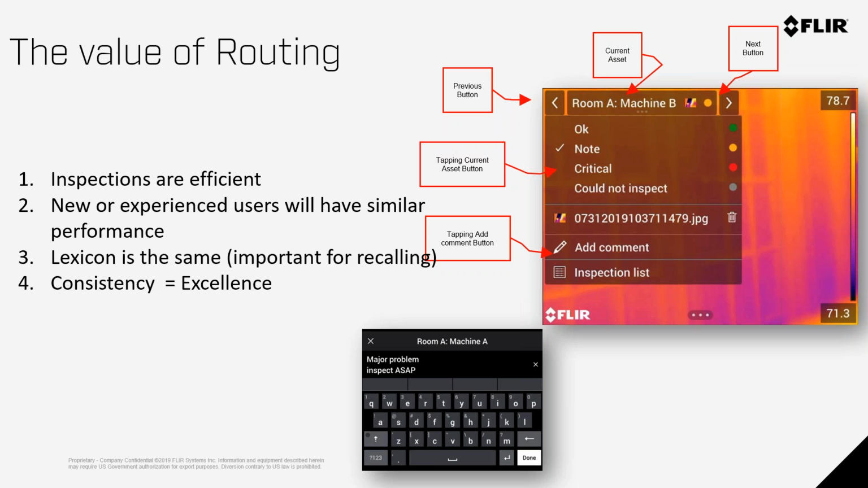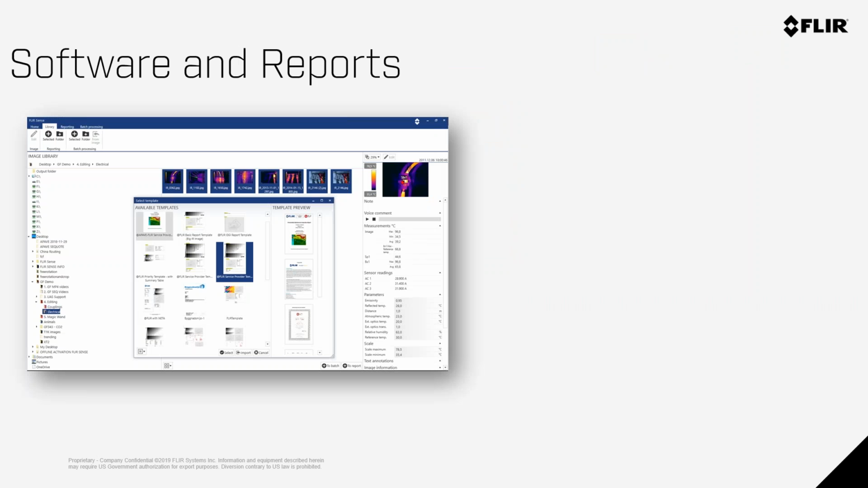And consistency equals excellence. The easier it is to do something, the more repeatable you will be at it, the more consistent you will be at it, and finally the whole program will be excellent and you will get the same performance day in and day out.